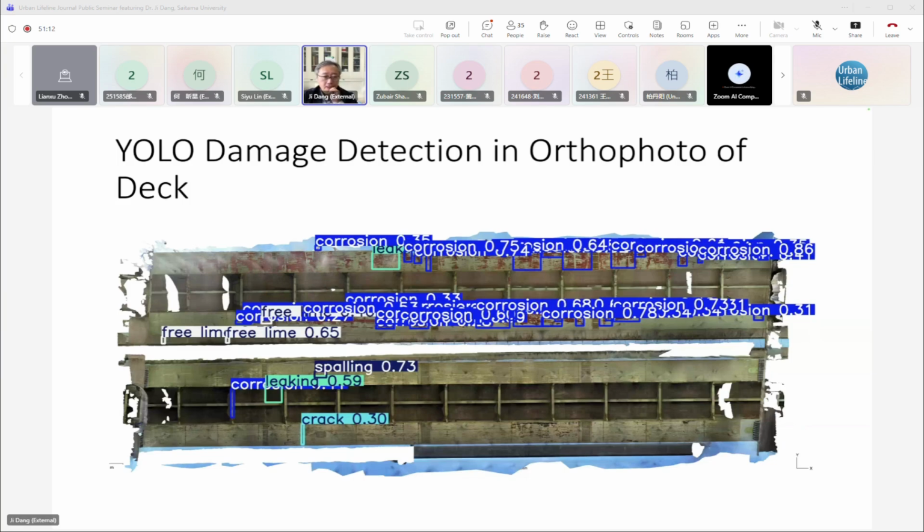So this is the underneath side surface of a bridge girder. We can see the AI can detect some of the corrosion, and this is the painting area for some areas. But still, some areas didn't detect any damage yet.